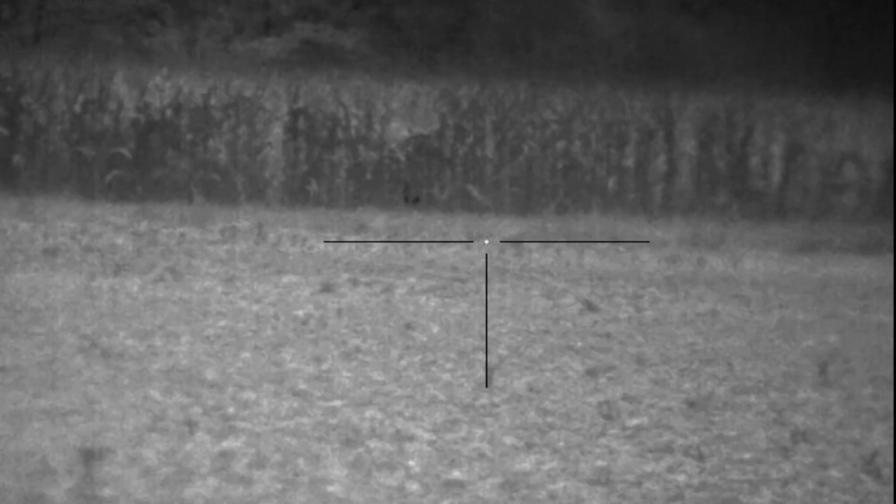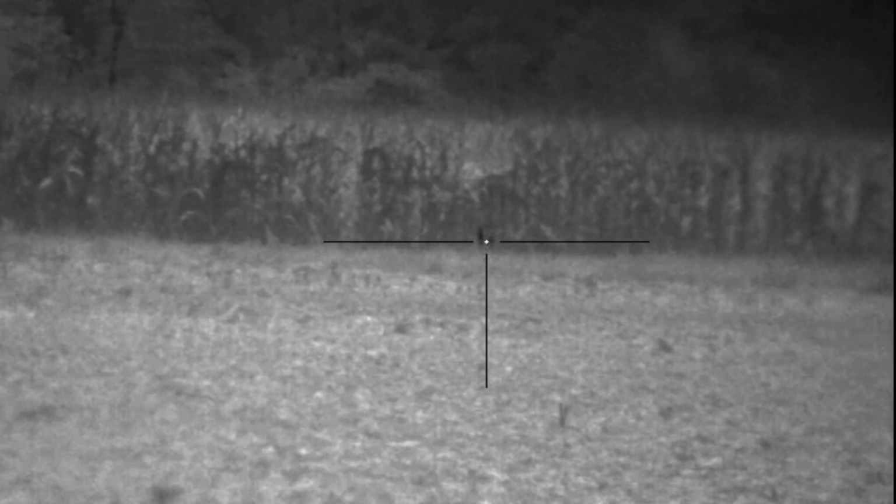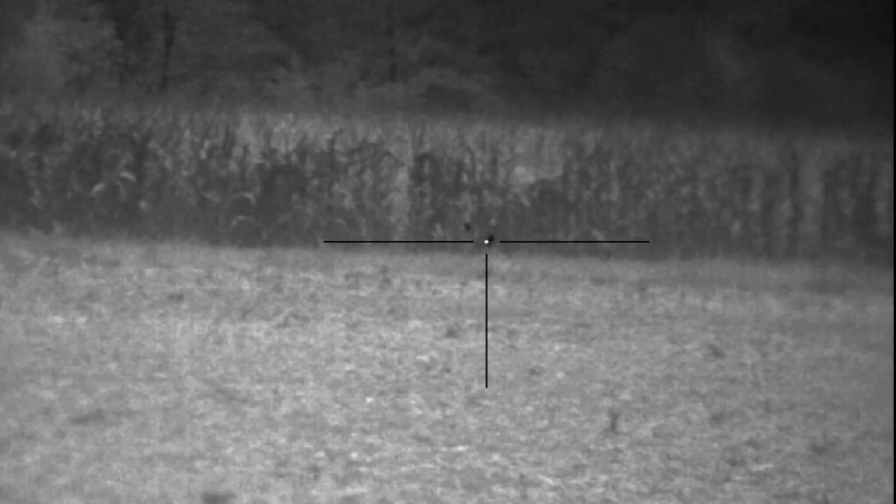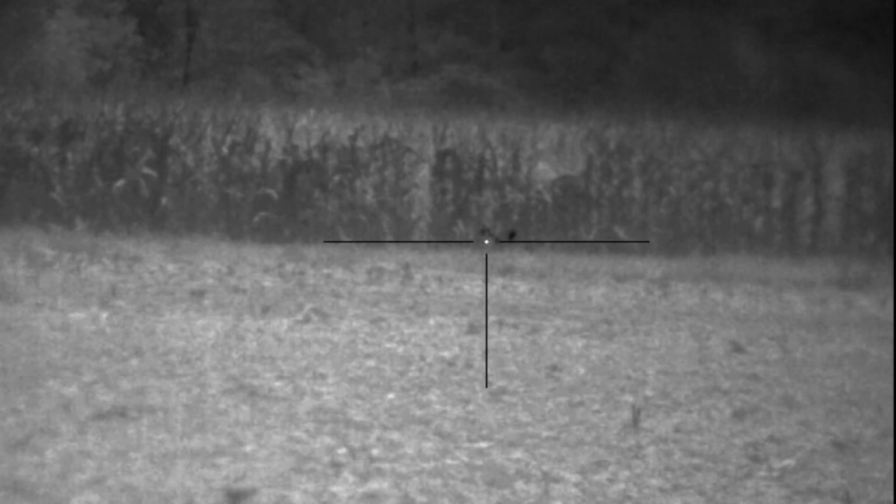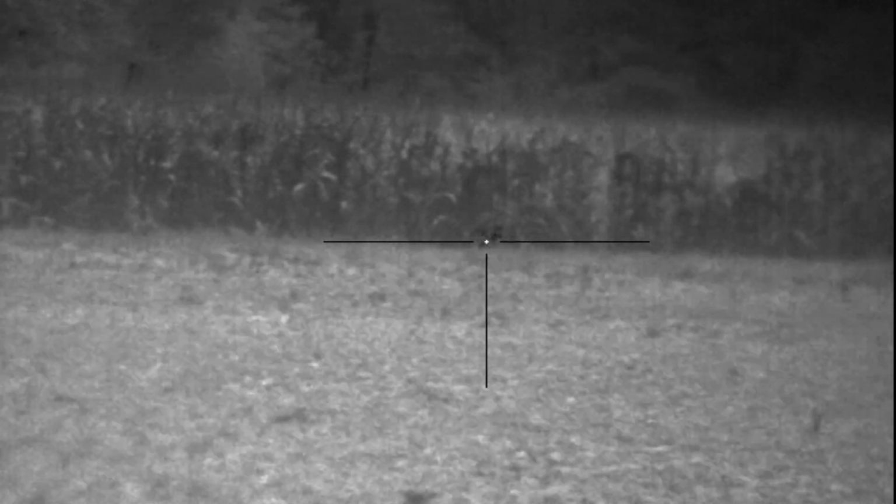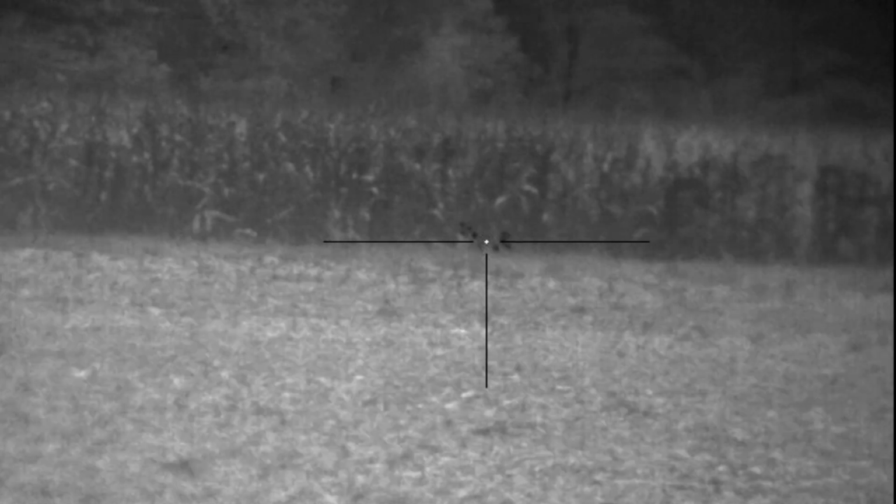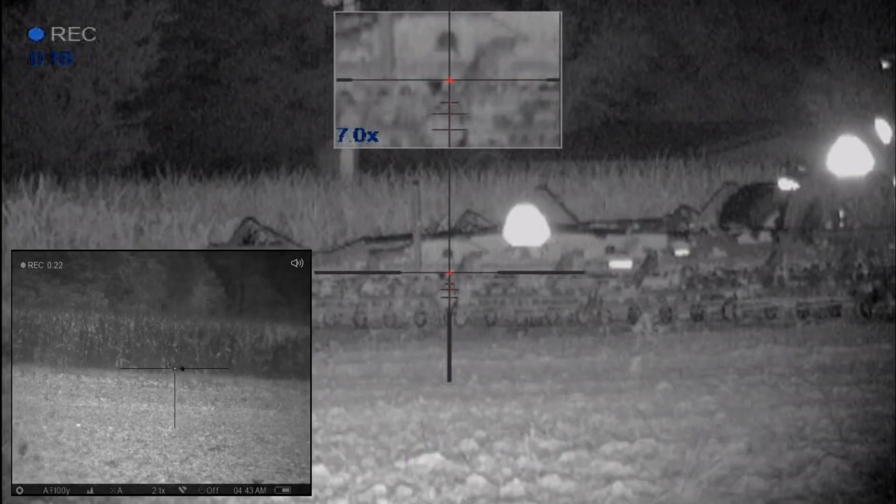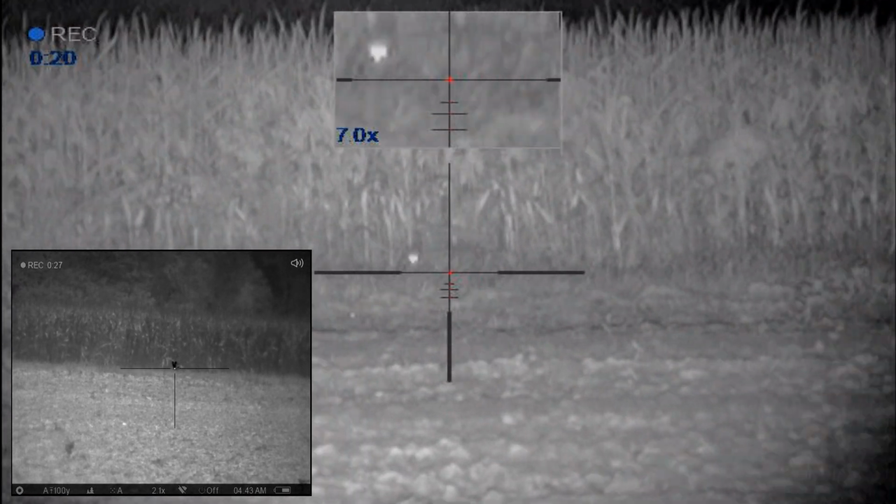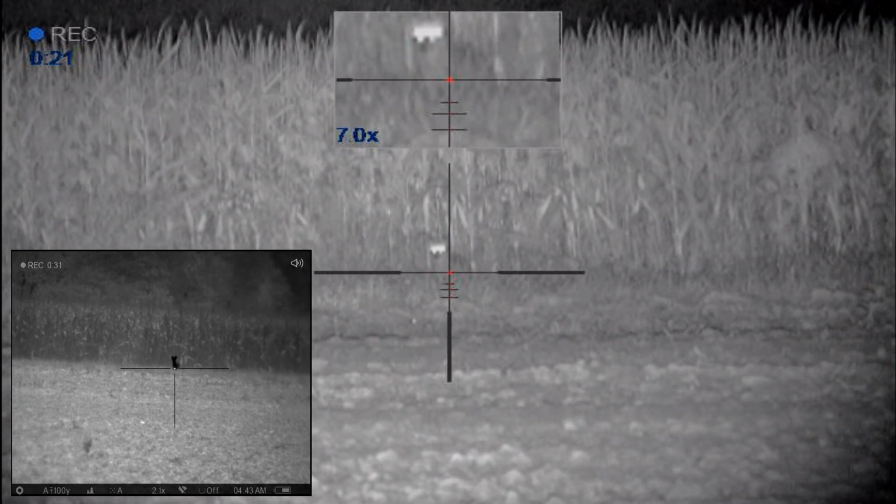Now this clip here is from Dave's point of view. Dave is running the Pulsar XQ38 thermal. I wanted to show you just how awesome a thermal is on a hunt. I cannot see this coyote in front of me with my night vision, so I eventually go back to my hand scanner. I see the coyote in front of me, but Dave spotted him a long time before I did. I'm going to go ahead and throw his clip down here at the bottom of the screen. I'm going to get the crosshairs lined up on this coyote and let her eat.